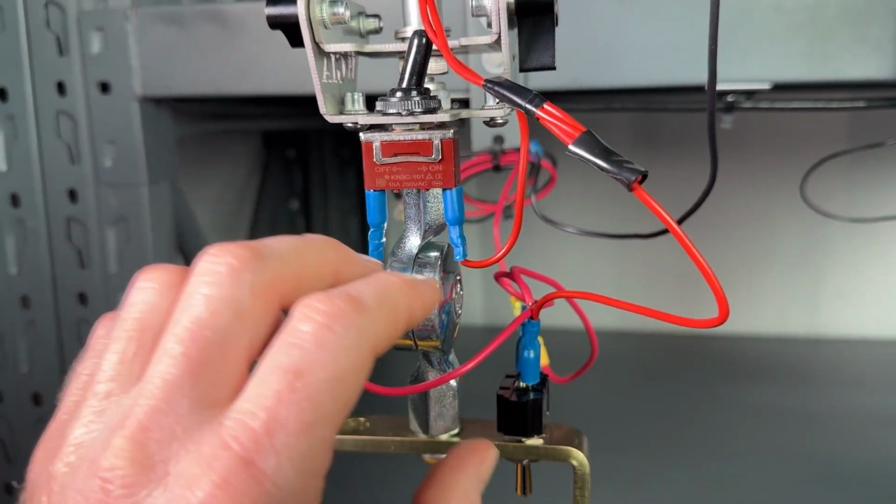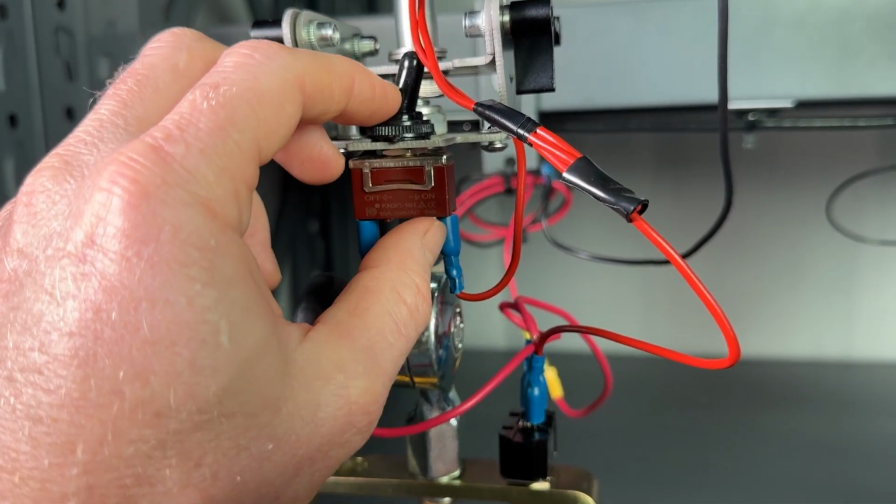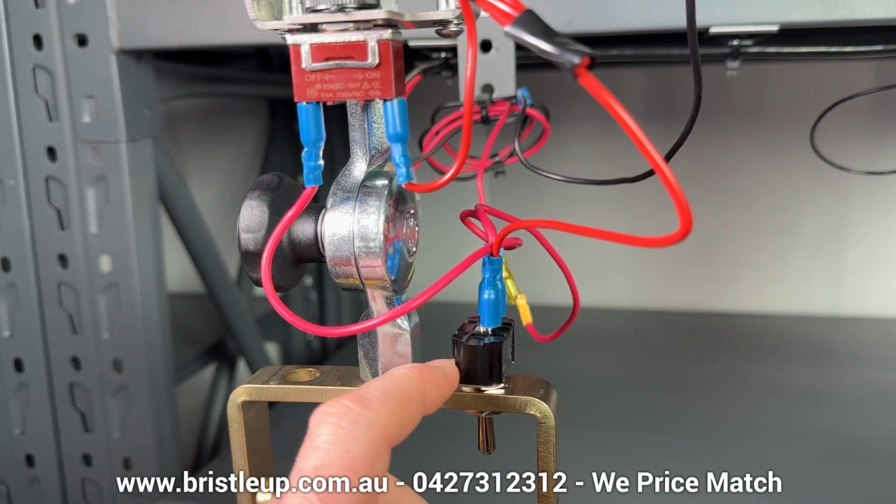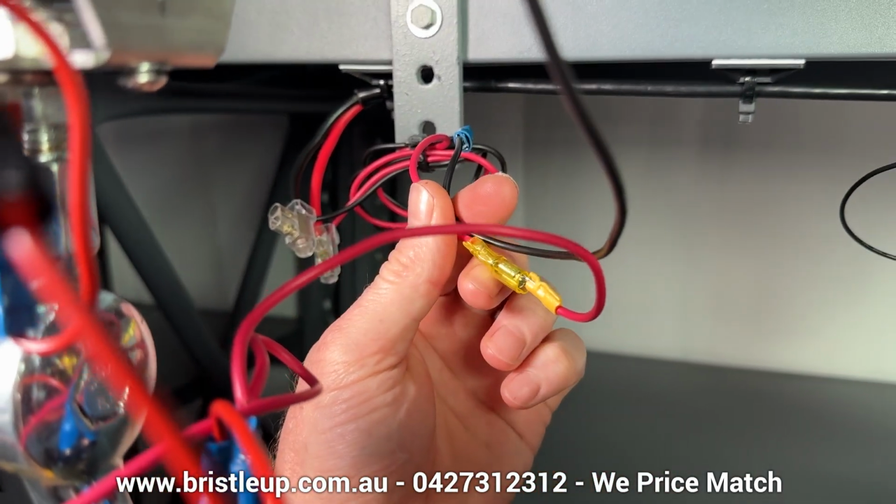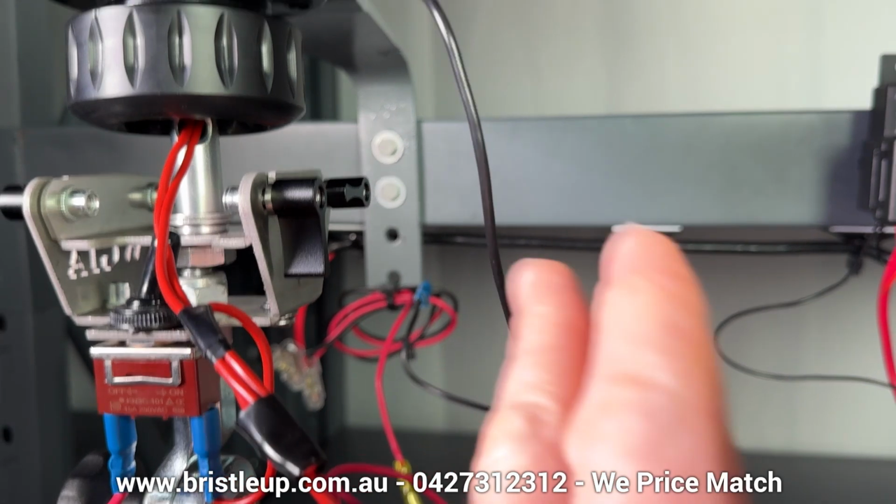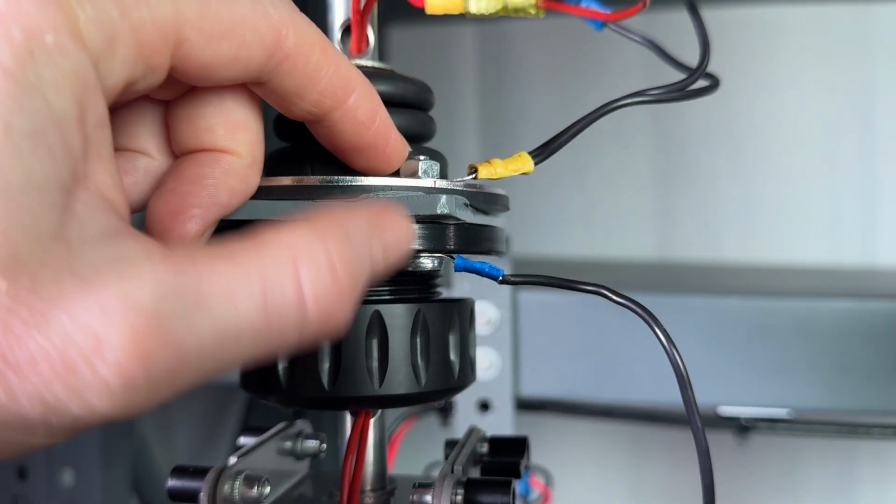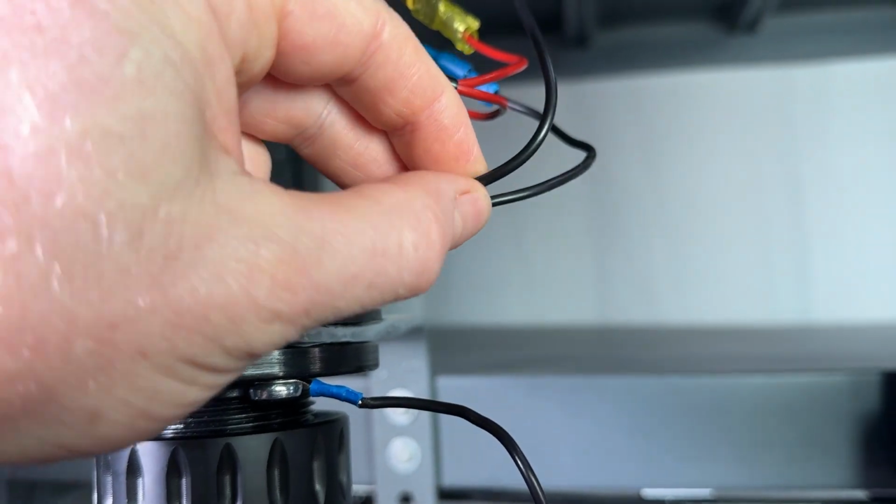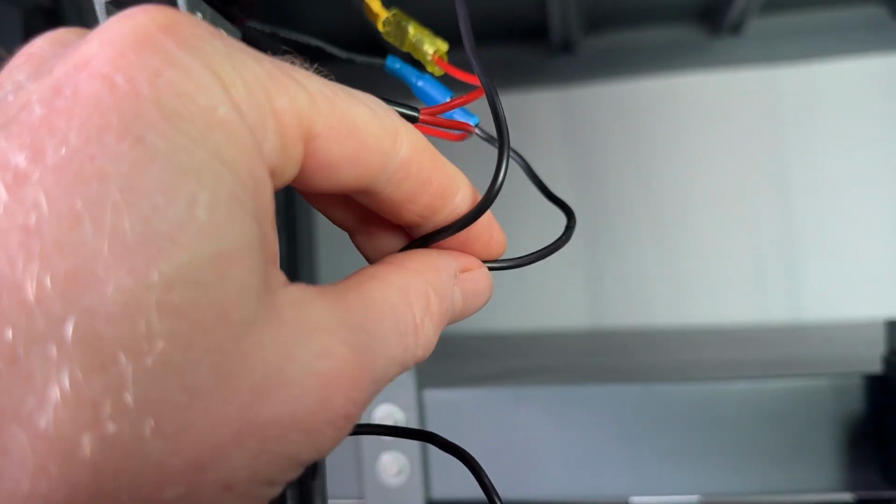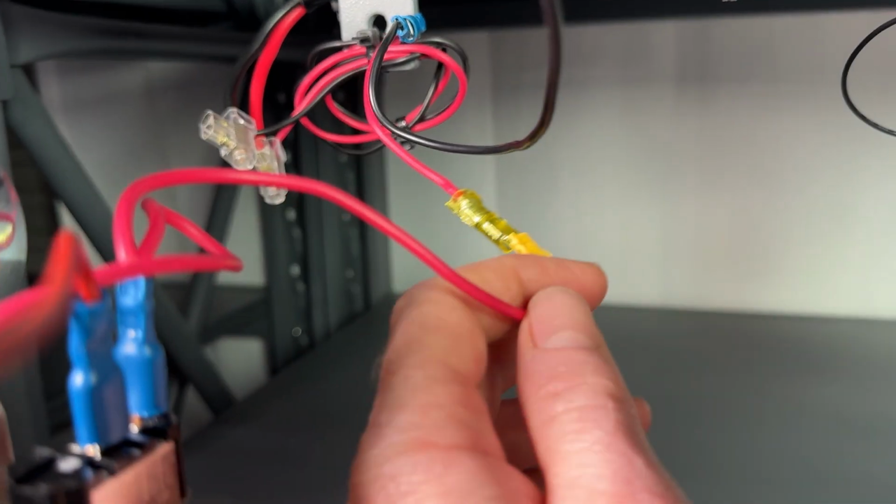Alright, we're going to quickly run through how to wire up your light with 2 switches, one to power your thermal and one to power your light. Firstly, you have your positive and negative coming from the battery. We'll take a look at the negative first. The negative will go to a bolt on your handle and carry the negative through to the roof, where you can split it into 2, and one negative will go to your light and one negative will go to your thermal power.